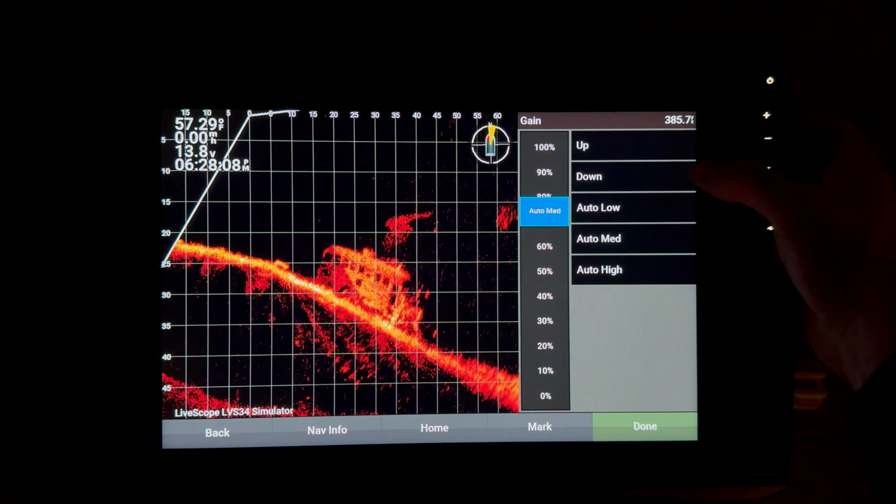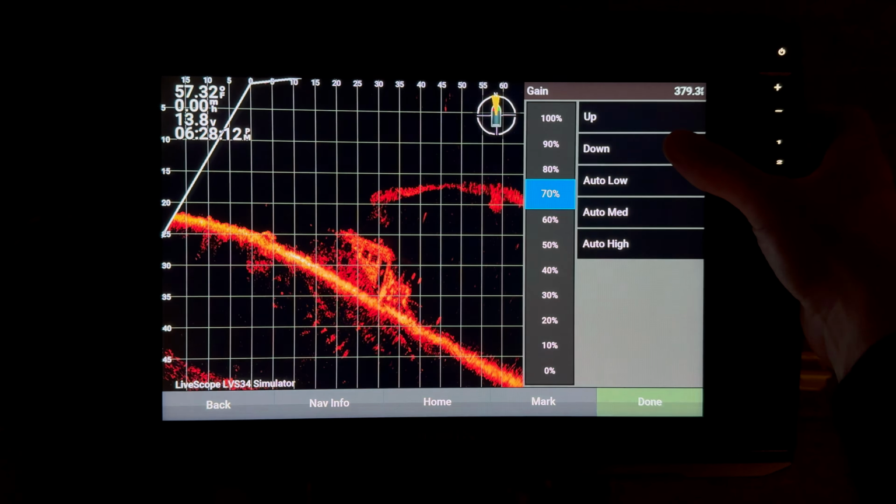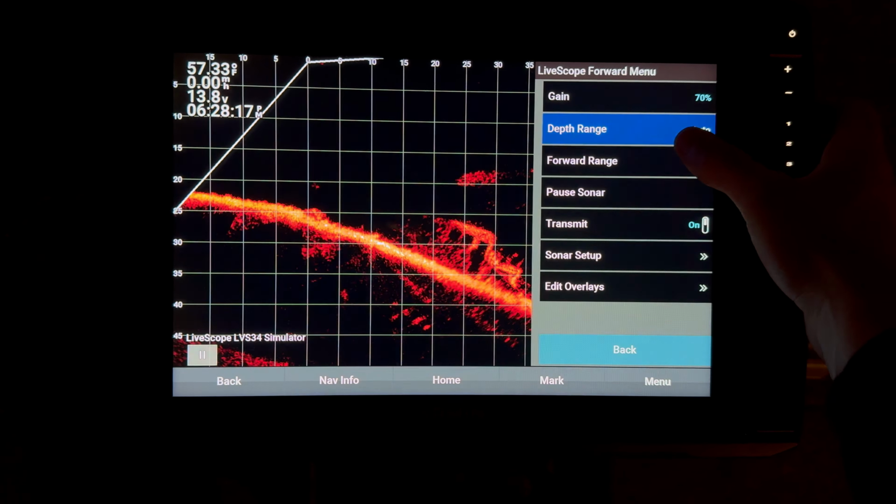I come in here and I immediately turn my gain to 70. 70 is probably the general sweet spot. I'll turn that higher, lower, with varying conditions.